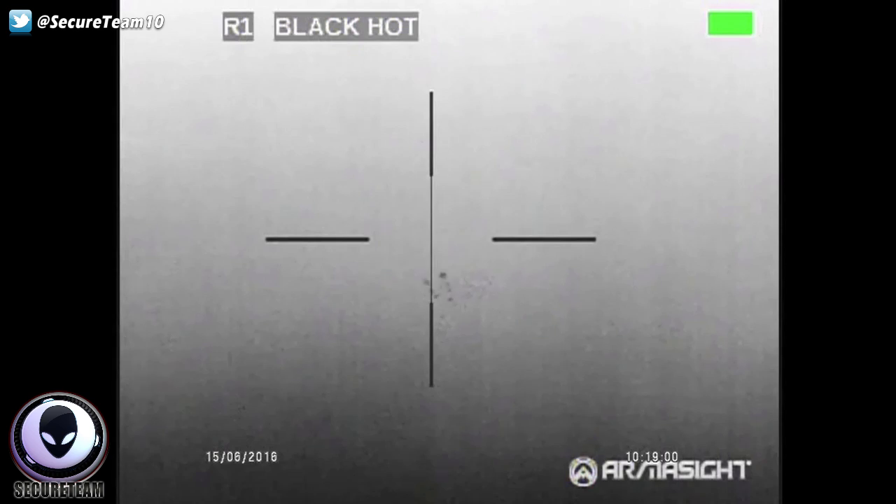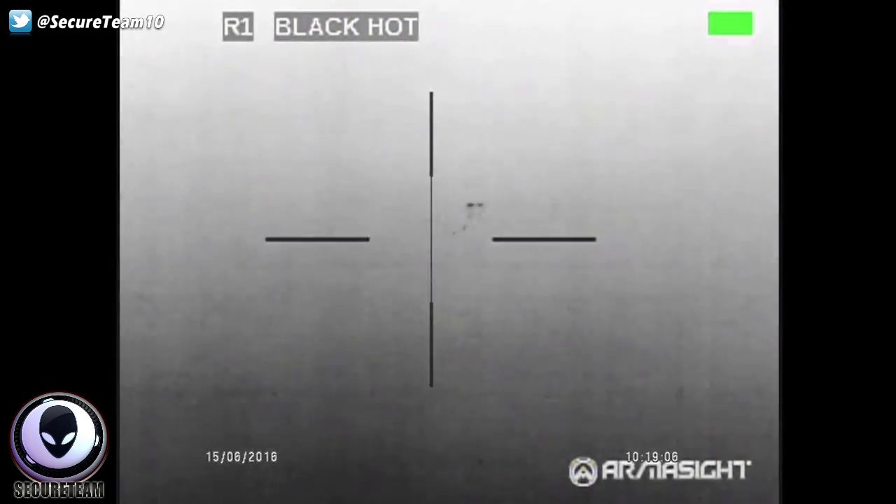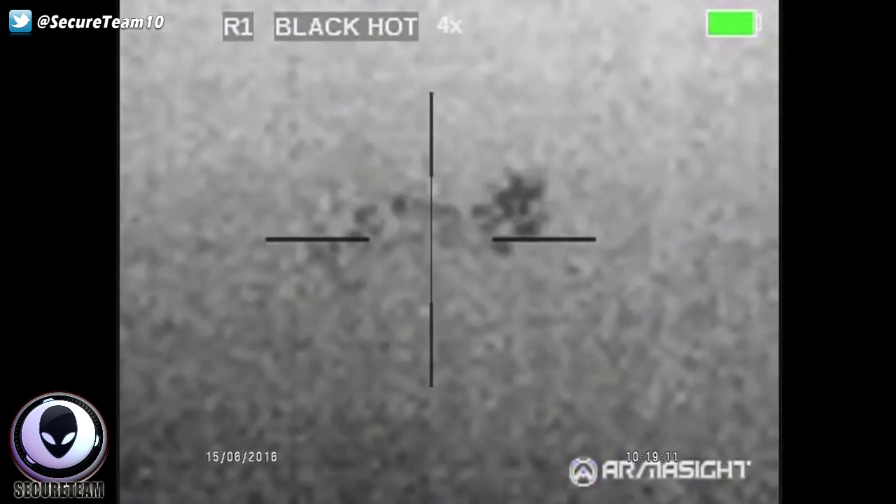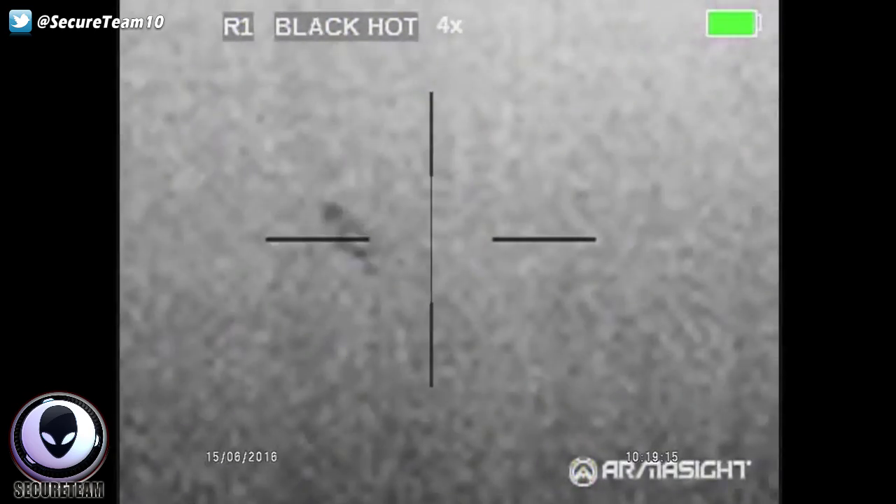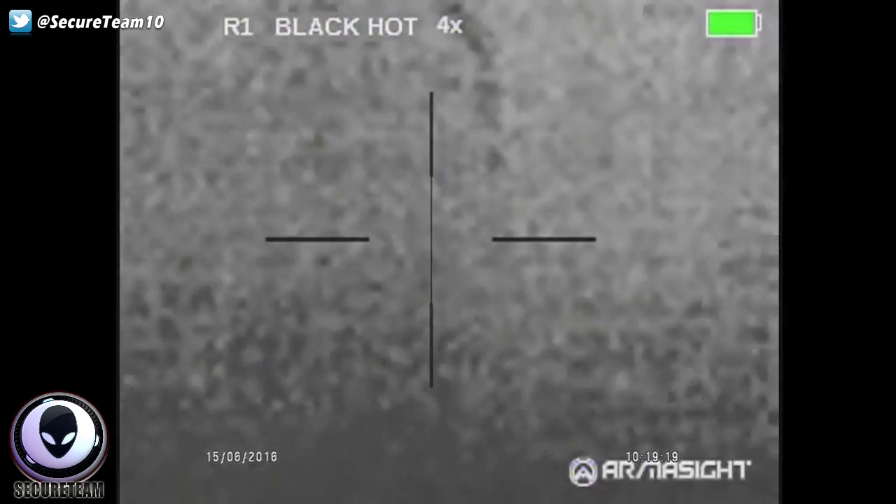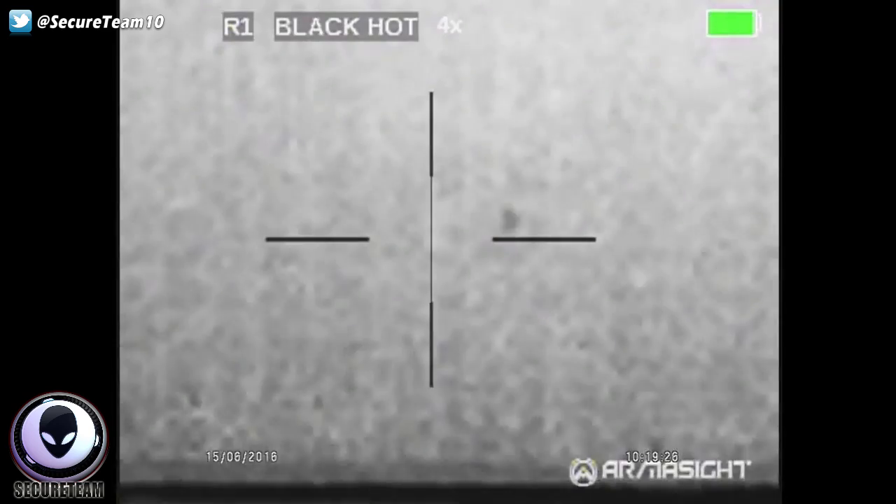I almost lost it. Let me see if I can zoom in on this. Yeah, I can. Wow, man, that thing's huge. It's almost out of my range. And now it's just a blur, kinda. Shit, man, that was the best picture I got yet.